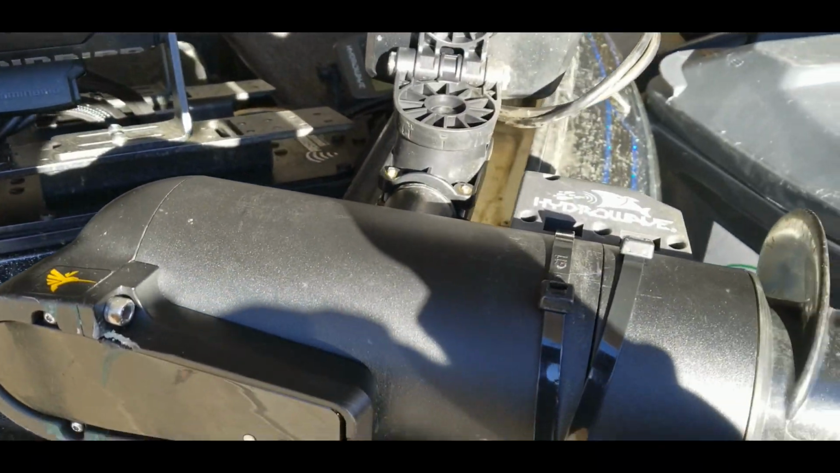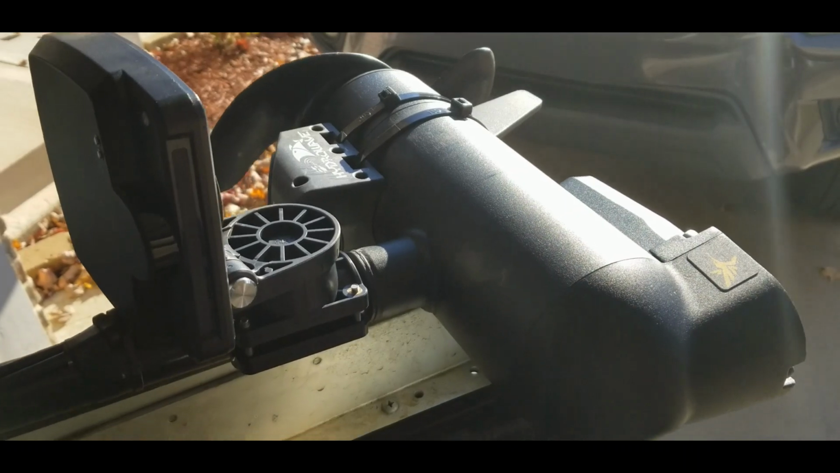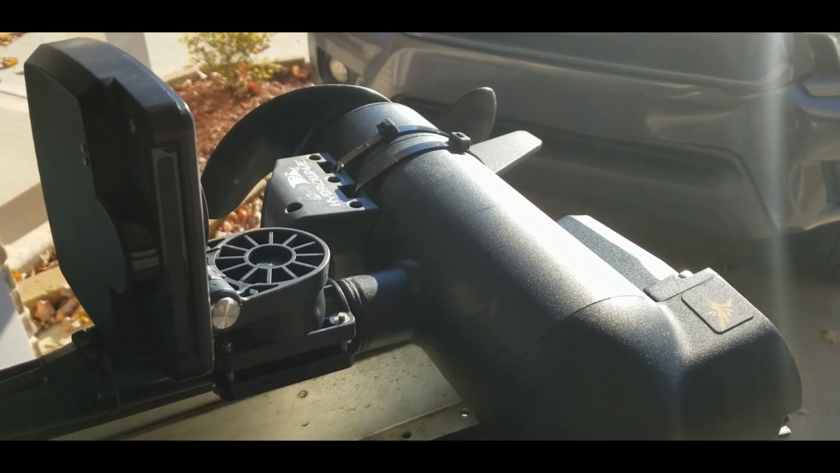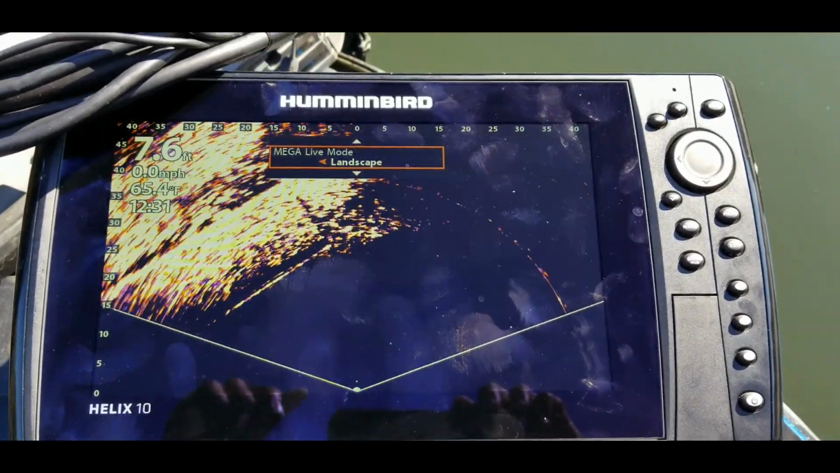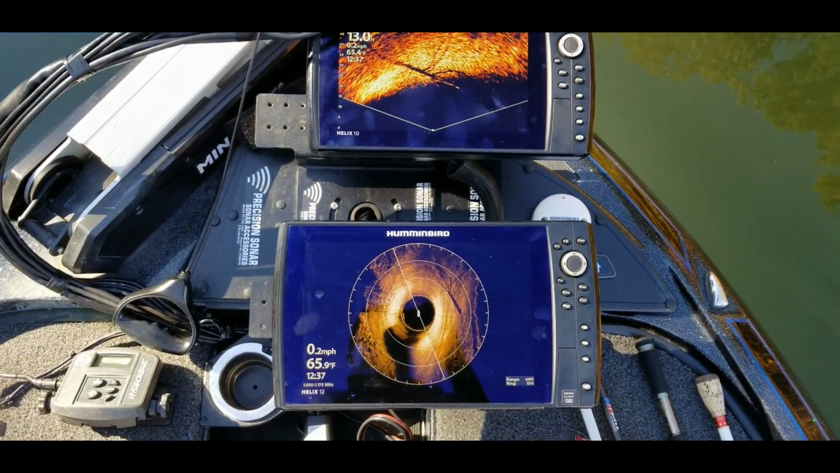And now, as you can see, it is in landscape mode. And that is it from a different angle. It is now in landscape mode. I'm pretty sure if you have this on your boat, you have already played with it a little bit, and that is self-explanatory.